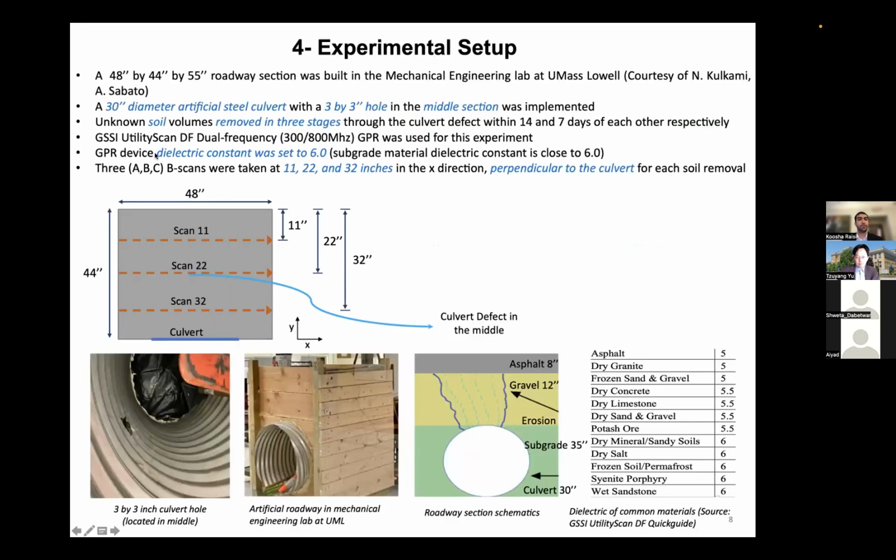The experimental setup: a 48 by 44 by 55 inch high artificial roadway section was built in the mechanical engineering lab by Mr. Nathan Kulkarni and his supervisor, Professor Sabato. A 30-inch diameter artificial steel culvert with a 30 by 3-inch hole was implemented in the middle section. For this experiment, part of the soil was removed in 3 stages through the culvert defect, 14 and 7 days apart respectively. The device used here uses dual frequency of 300 and 800 megahertz.